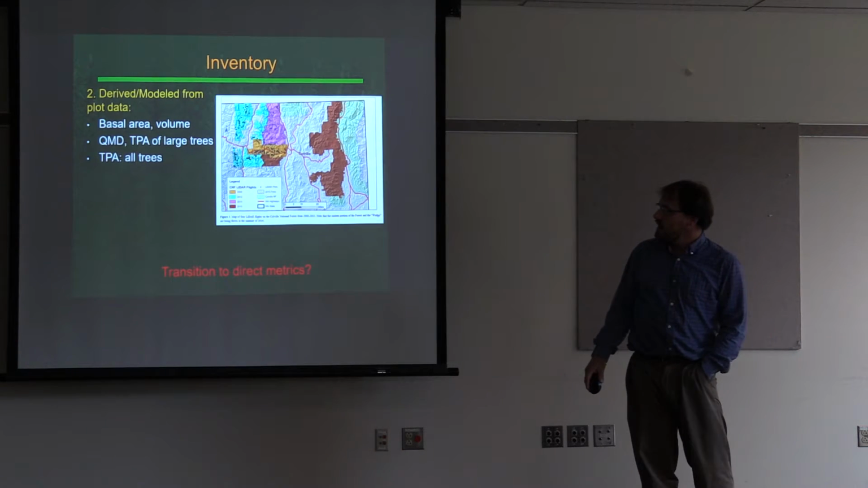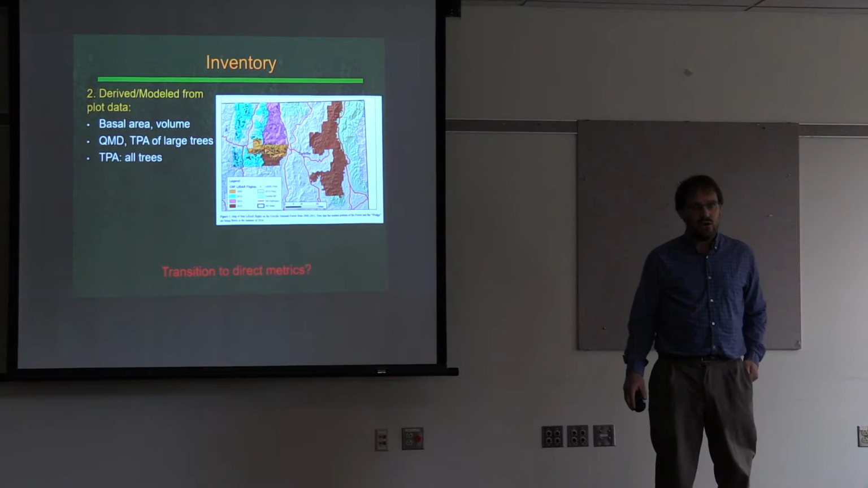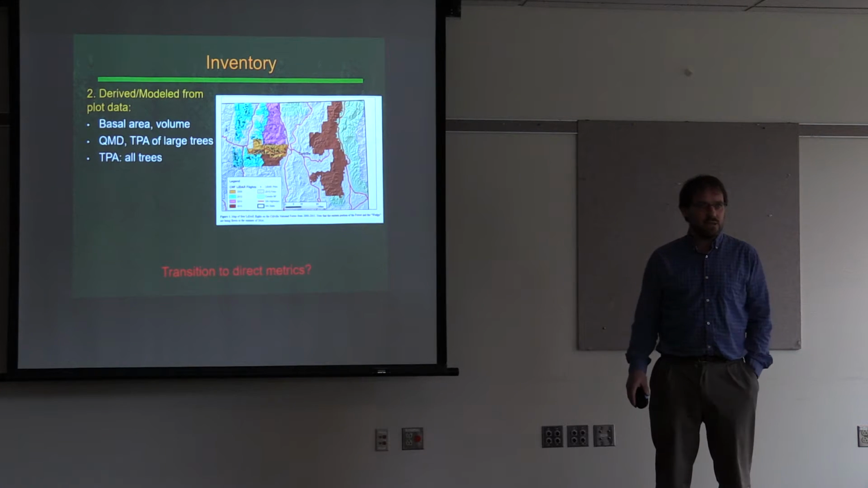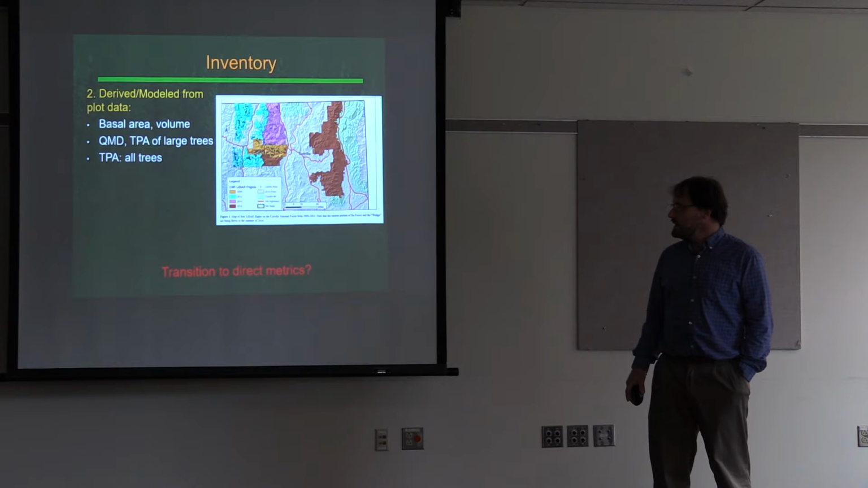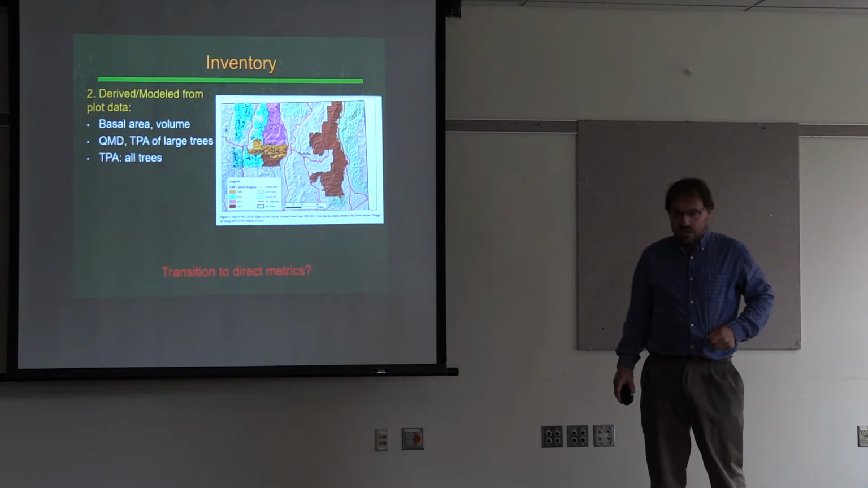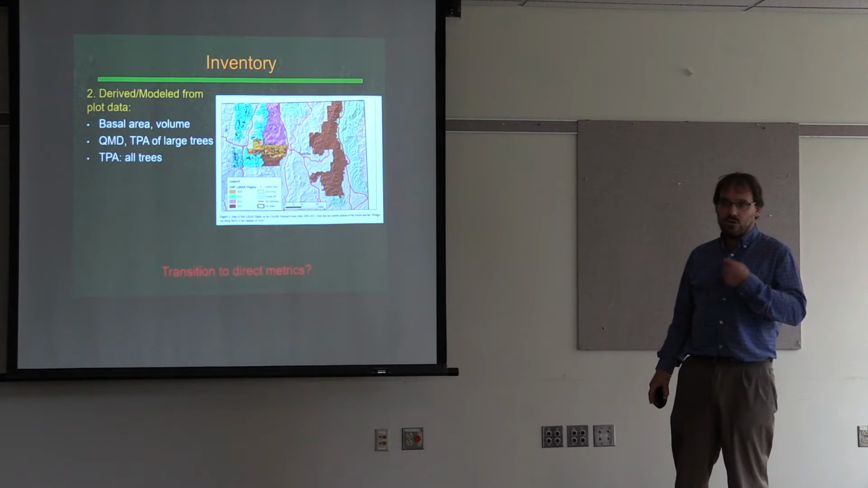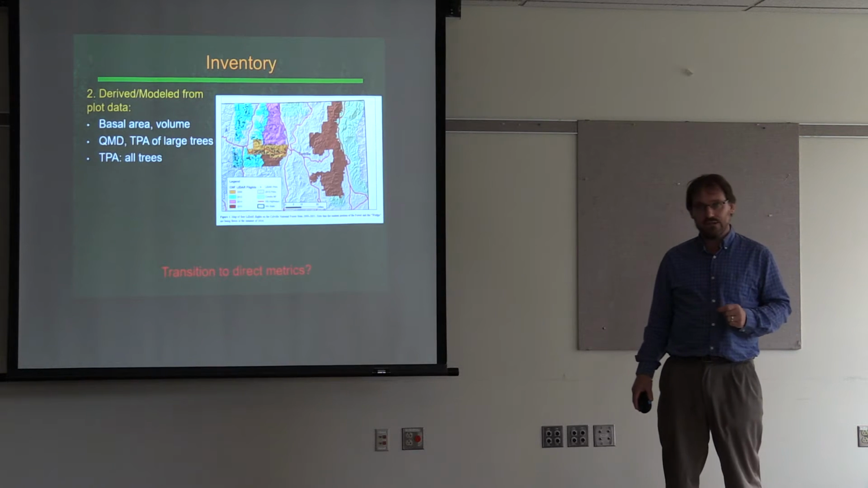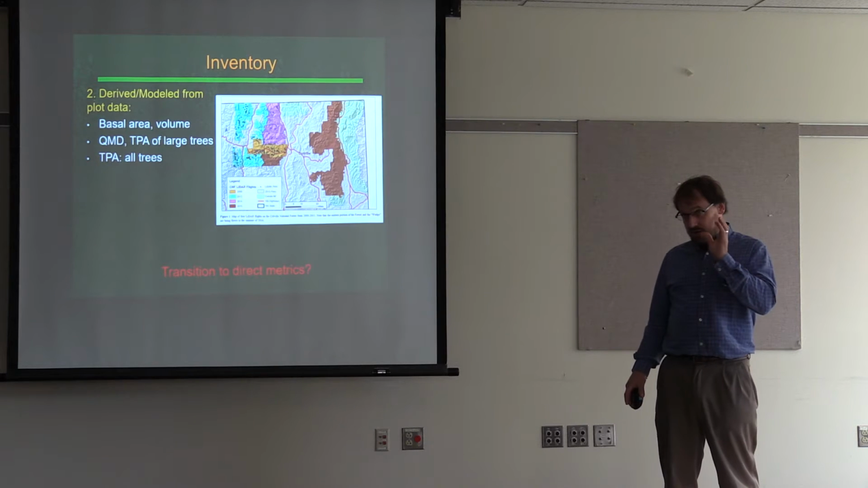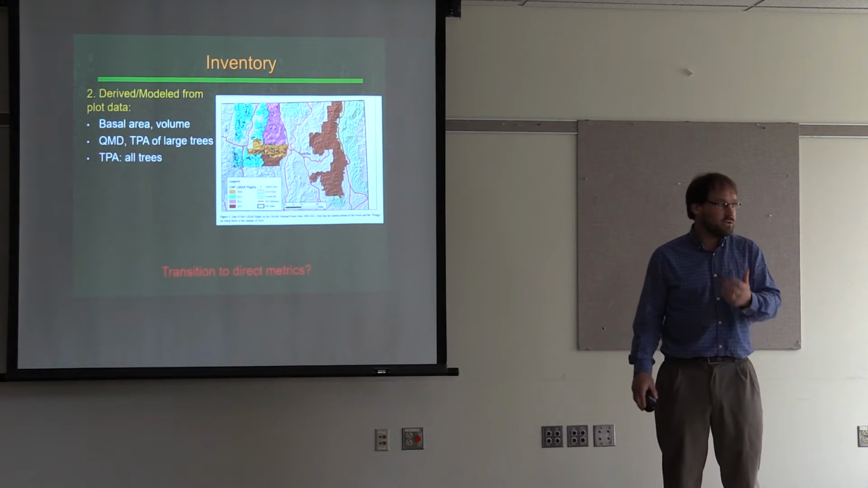And then there are our derived metrics. So where we have our plots, and again, DNR folks here have done a lot of this work, and I know with FODAR and a whole variety of things, have really been leaders in developing LiDAR-based inventory. But my point here is that when we derive things like basal area and volume, or trees per acre, or QMD, our standard forestry metrics, typically from regression models using our forest plot data and the LiDAR, these are models with error, right?